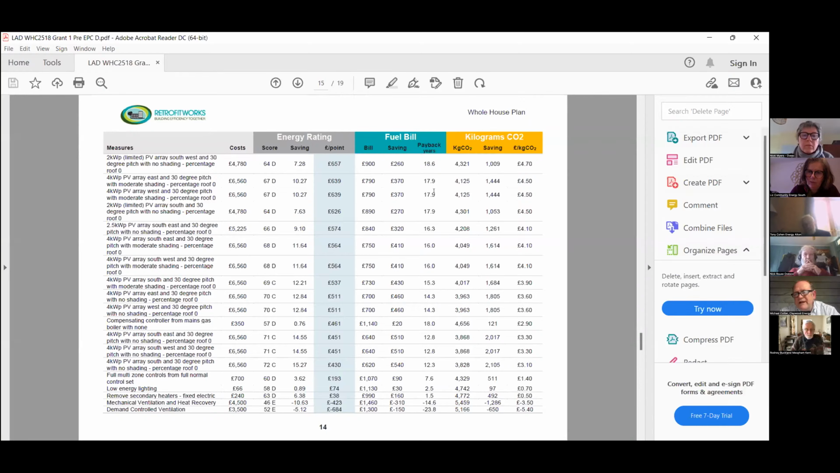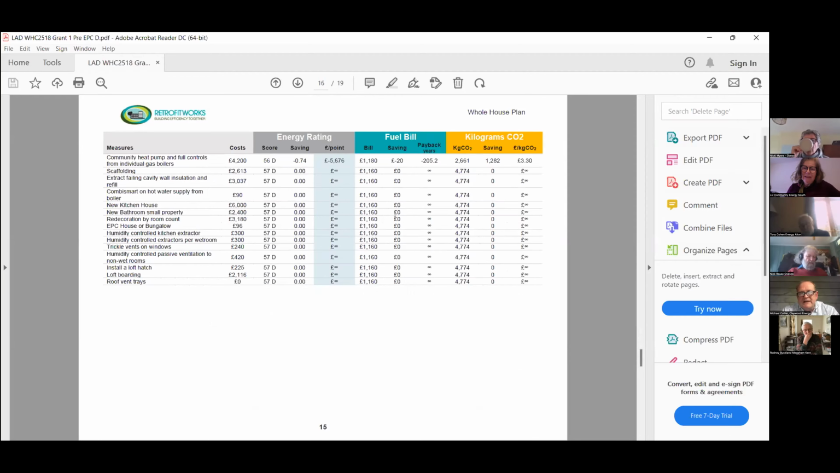The reality of what we're finding is these are just computer generated at this present time. If you're utilizing the energy more and more, because you may be all electric, for example, because some of these will still take the option that your heating may be gas. So we can remodel these to show what heating system is going to be in. This one is based on the fact that it's got gas and electricity, but if an air source heat pump or a ground source heat pump was installed, the payback would be a lot quicker because you're utilizing virtually all the energy. It also assumes 50% will go back to the grid. But again, the more you use, the better it is. And then you've got your kilograms in savings there.